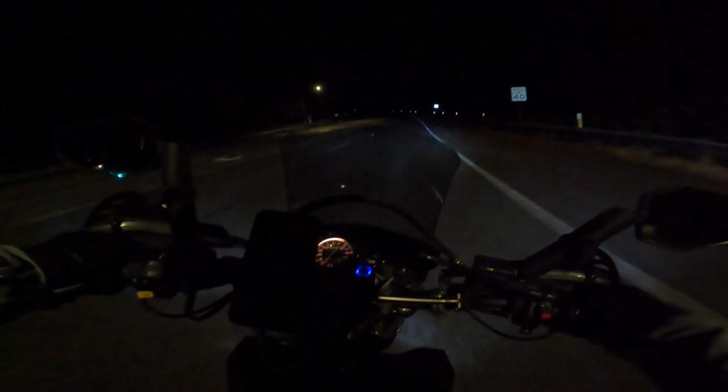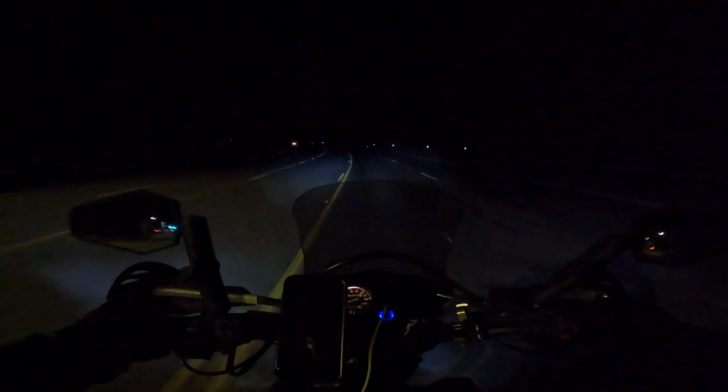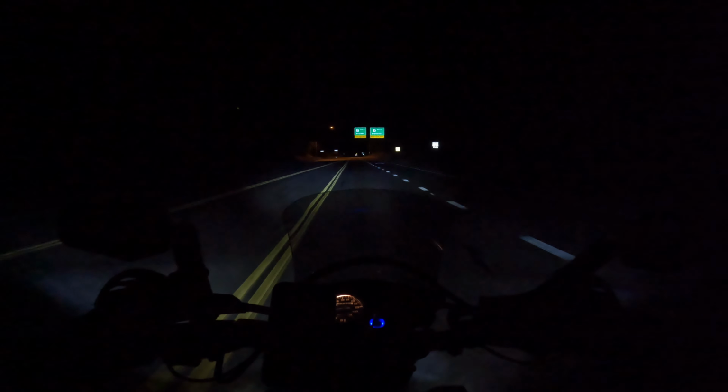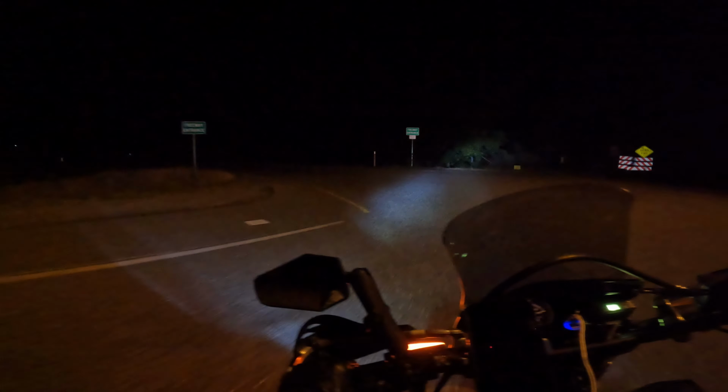Made sure her oil was looking good. I changed it when I got back. I mean, I know it had been sitting, but it hadn't been sitting that long. Re-lubed the chain, gave her a bath, re-lubed the chain after that, and rode her to work the next day. Do a brief stint here on the freeway.